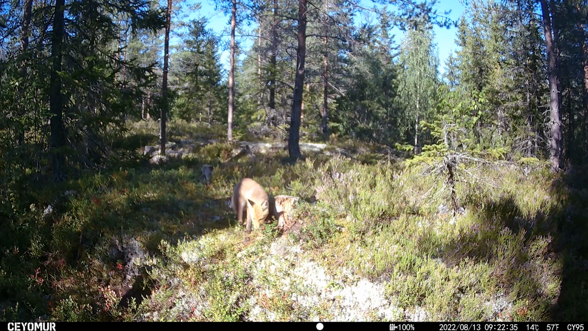Oh, that's great to see, because we've seen foxes on almost all of the trail camera footage from this location, but it's great to see that they're obviously thriving in the area and breeding. That's fantastic. Having a bit of a chew on the top there. Nice.